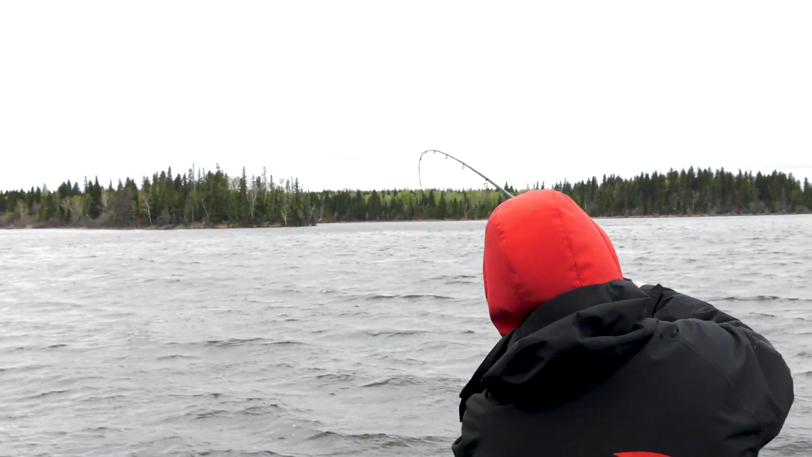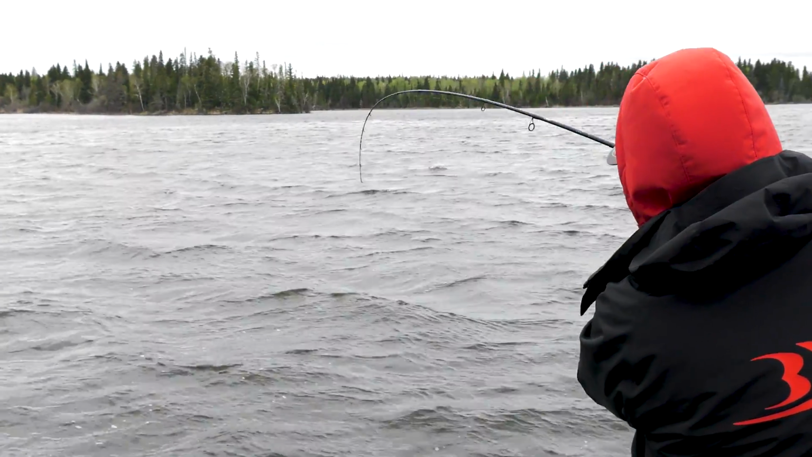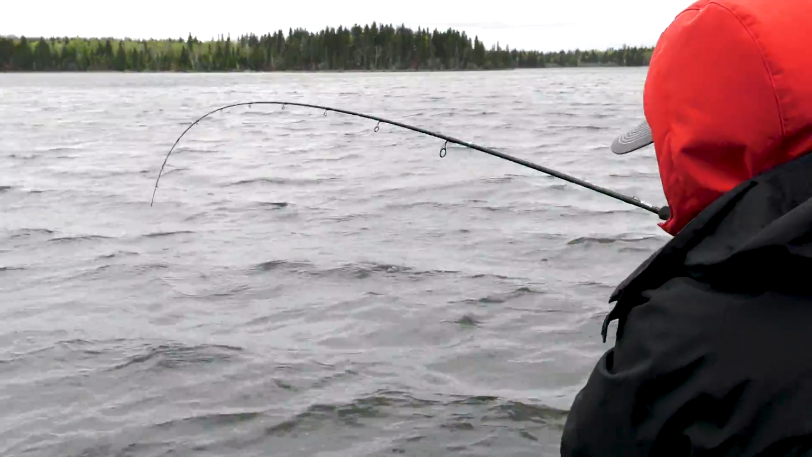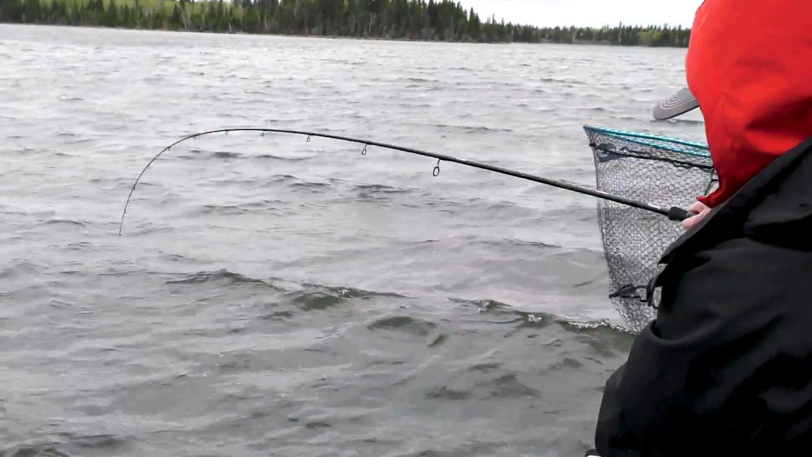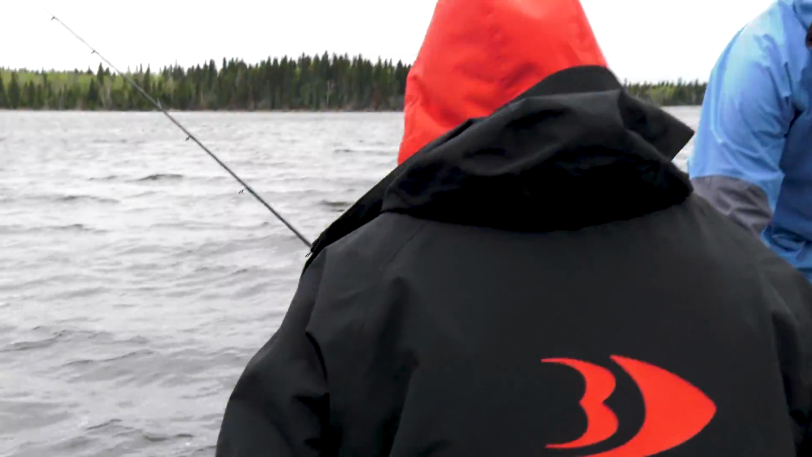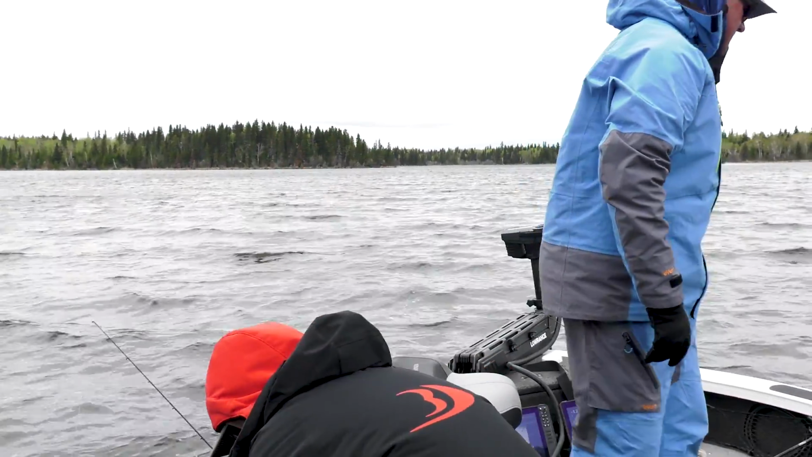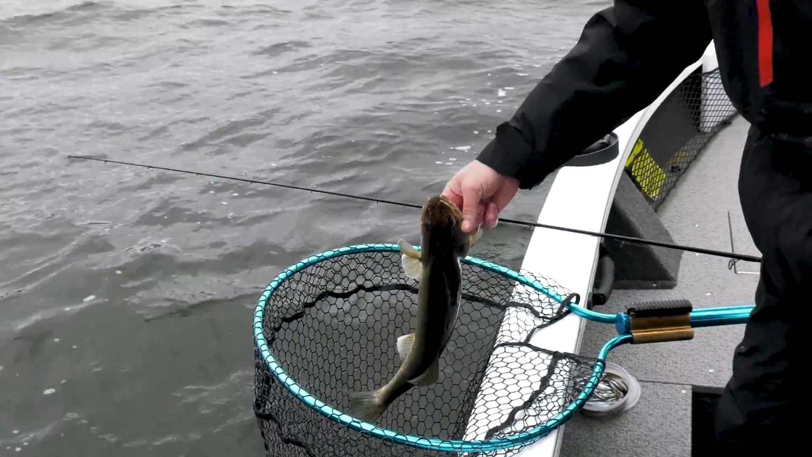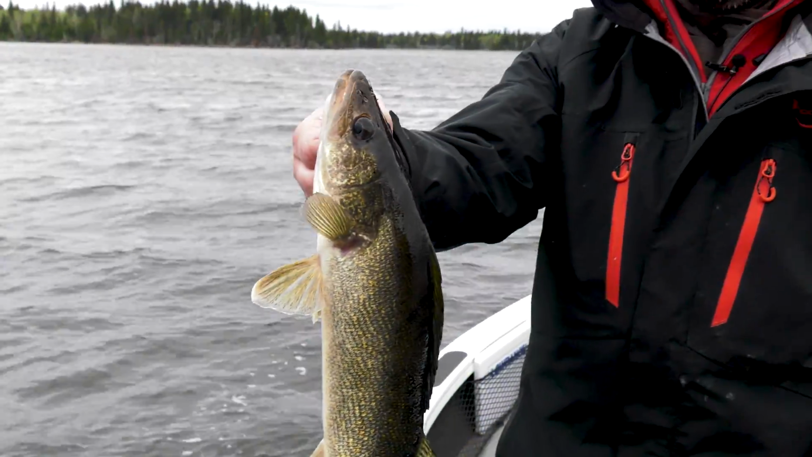All right. Oh yeah. Nice, nice. I just love how strong these fish are. So strong. They give everything they've got. Yeah. There we go. And they're just coming in at such a high speed. Oh, cool. Yeah, there's a lot of fish around us and below us. Yes, sir. That's perfect.